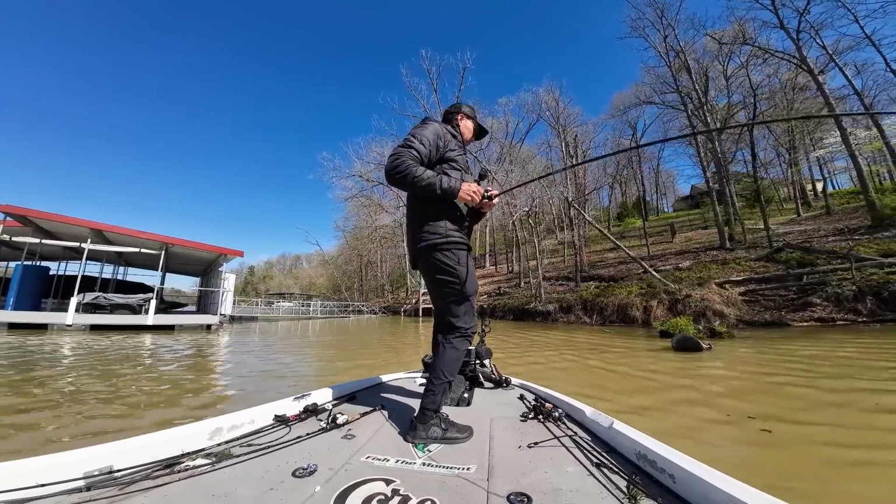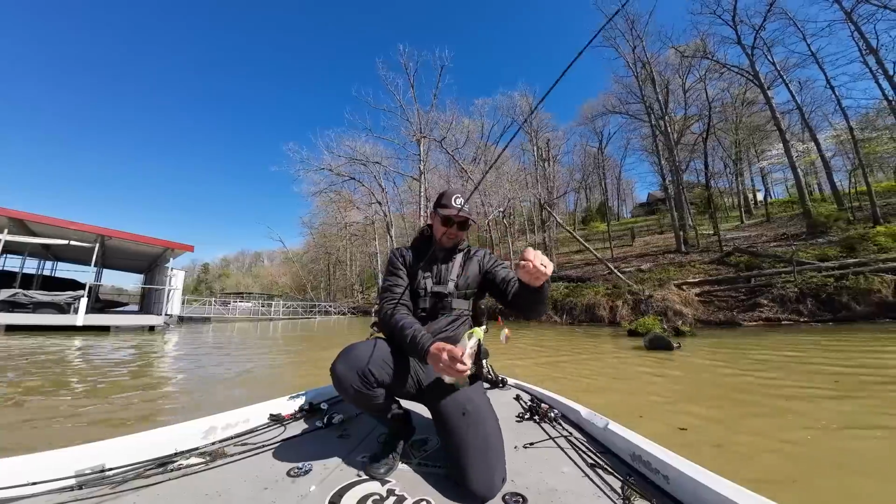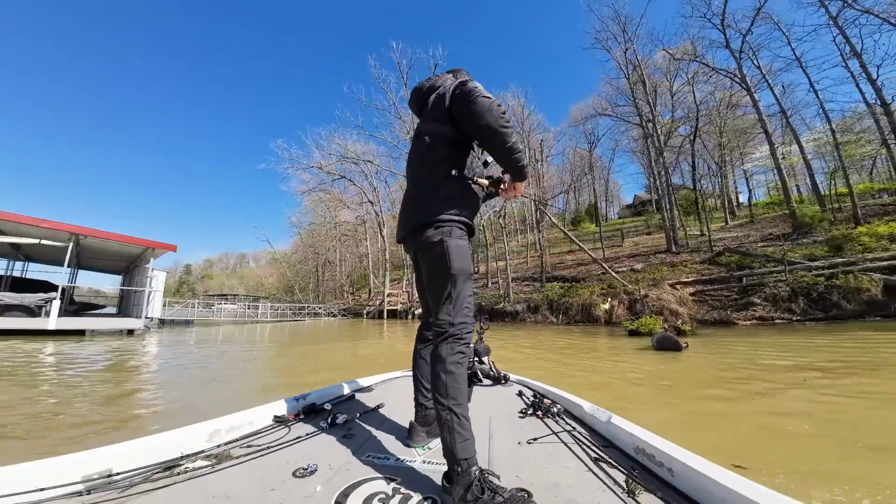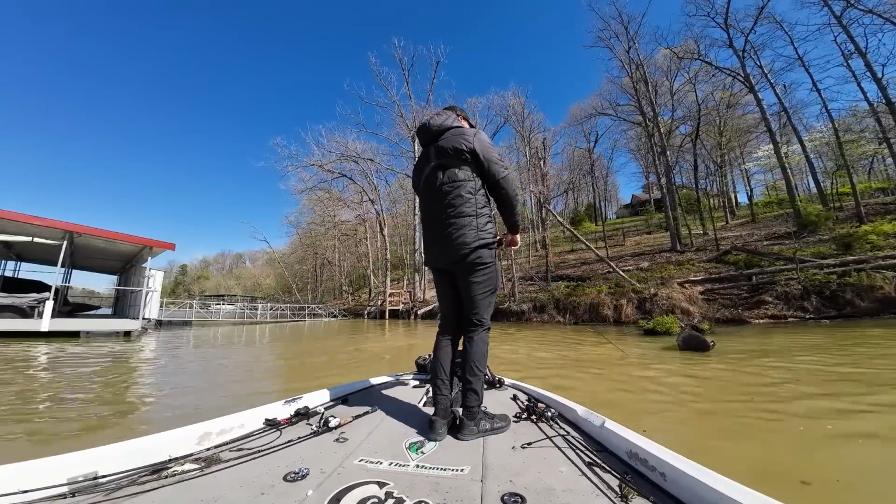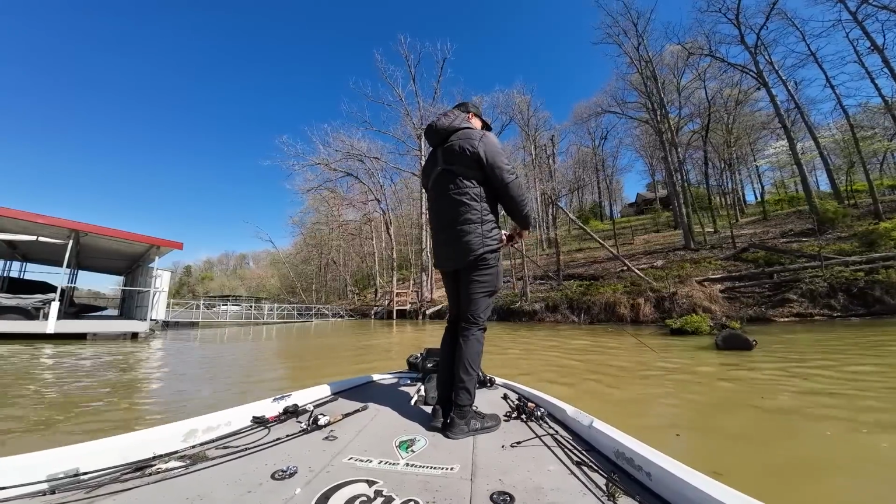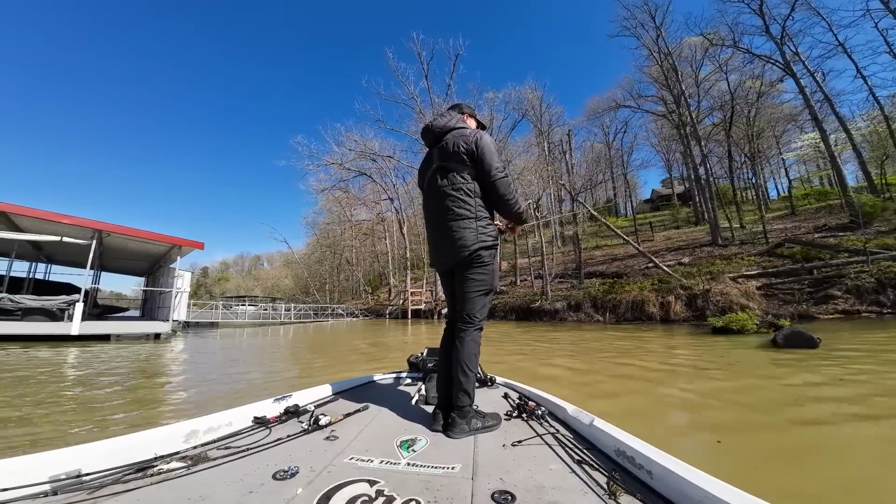Got him. Oh, he smacked that. It's working between these docks. Another spotted bass here. Nothing crazy, but just a little log that got knocked over when this lake came up, and there was a fish sitting right on the side of it. He hit my spinnerbait once, missed it. He came back for it. Fish are getting aggressive right now, guys. This is crazy.